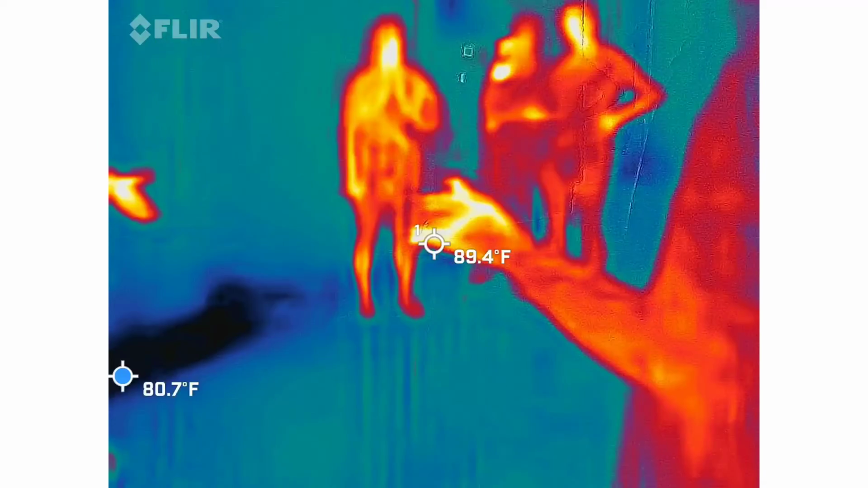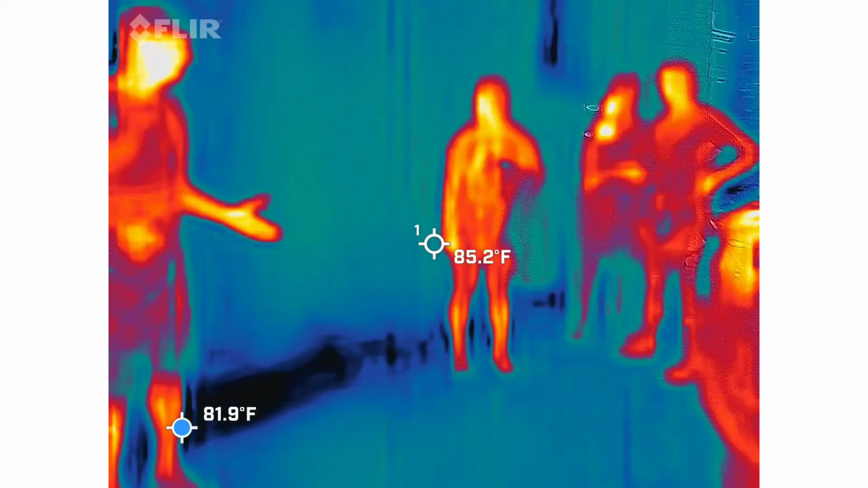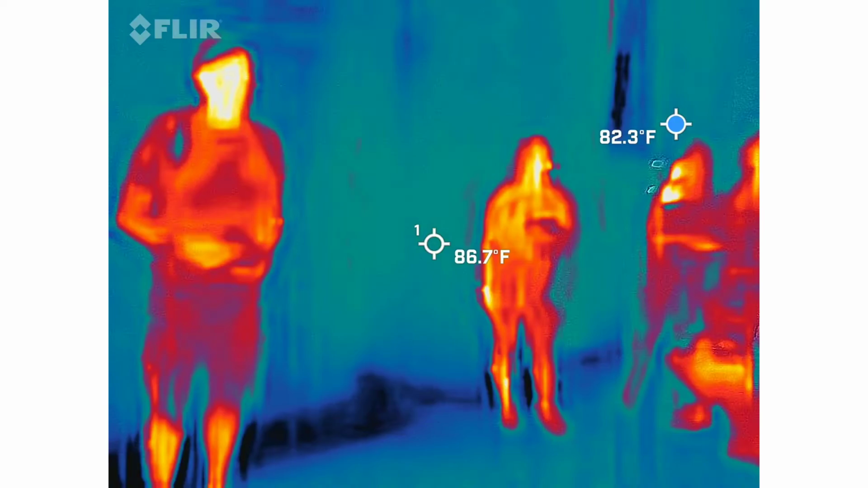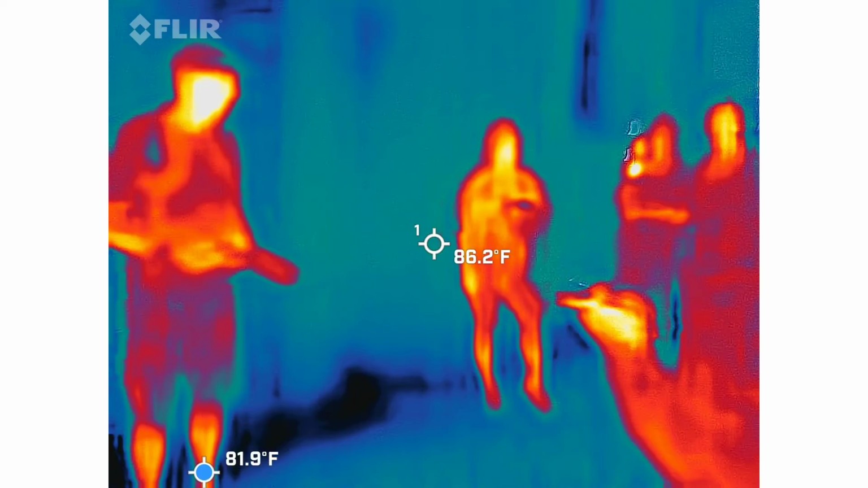So again, we're in that 6 to 7 week loop and you have 10.3. It's growing. So again, we're at an interesting point because of where we are in the loop.